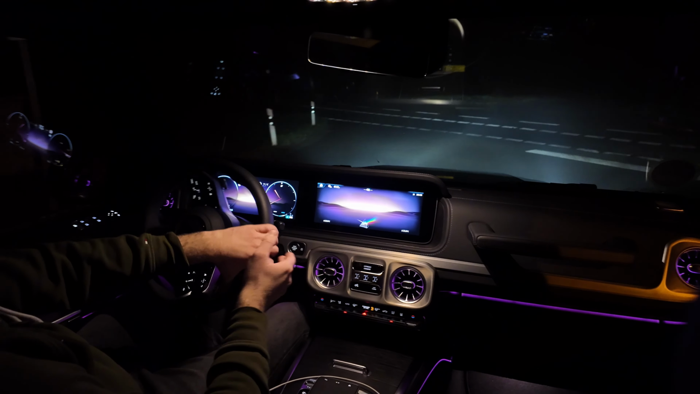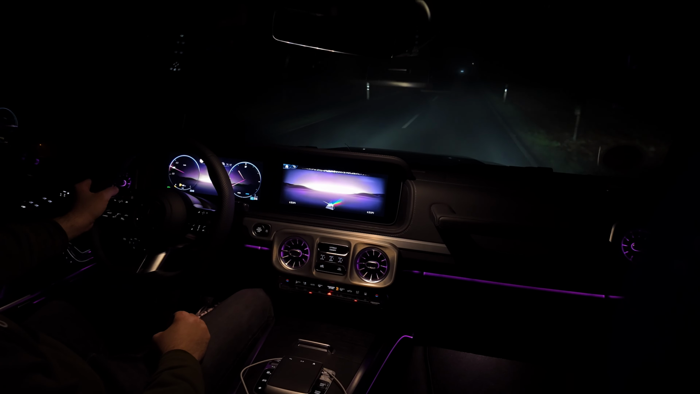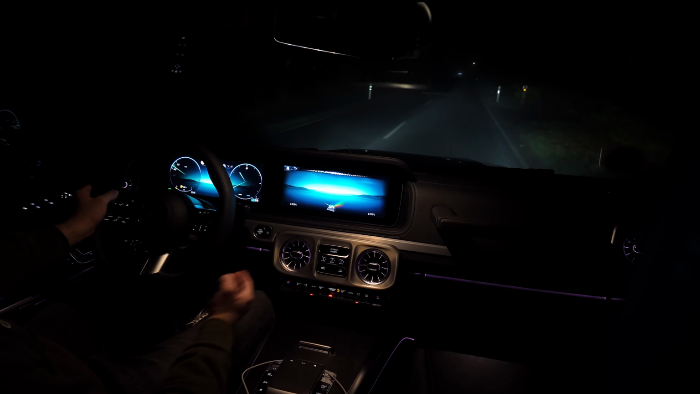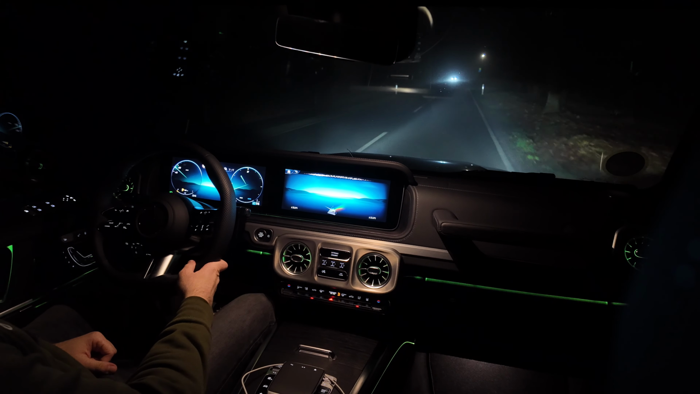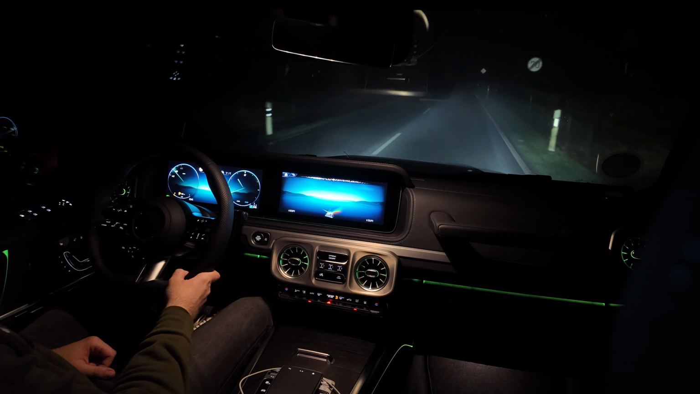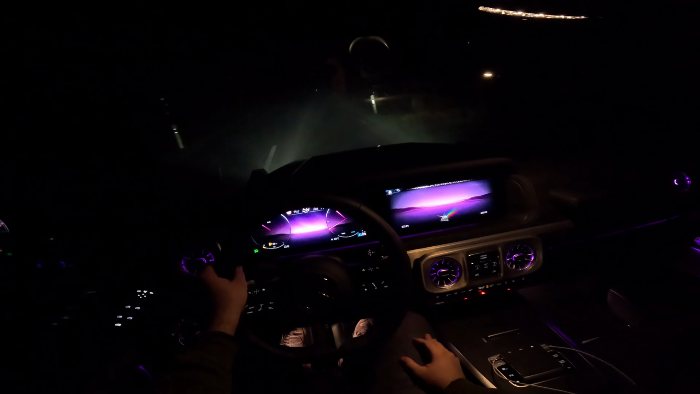We've got beautiful ambient lighting in here with multiple colors. Hey Mercedes, was kann ich für dich tun? Änder die Farbe zu grün. Gerne, ich passe die Farbe an. And it will change the ambient color, as you can see, and also my gauge cluster. Hey Mercedes. Ja, bitte. Änder die Farbe zu lila. Ich ändere die Farbe. And now you can see we are back to purple.